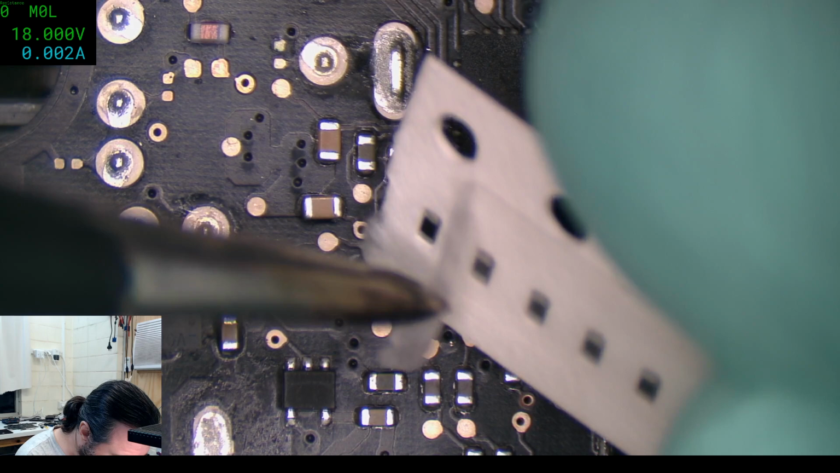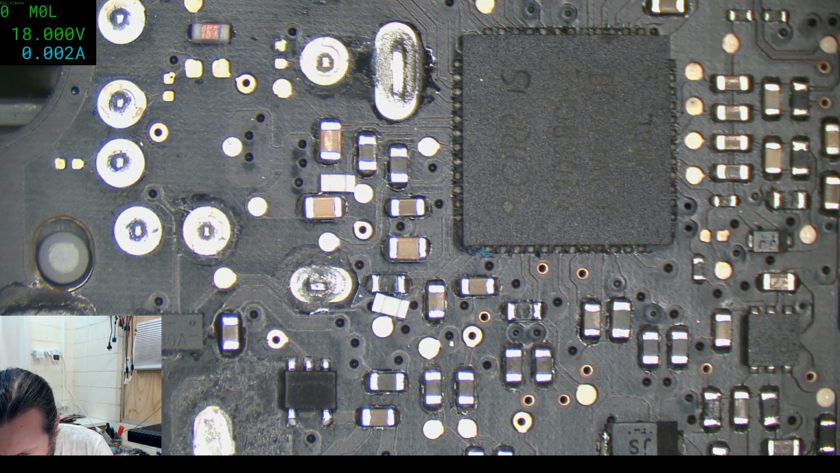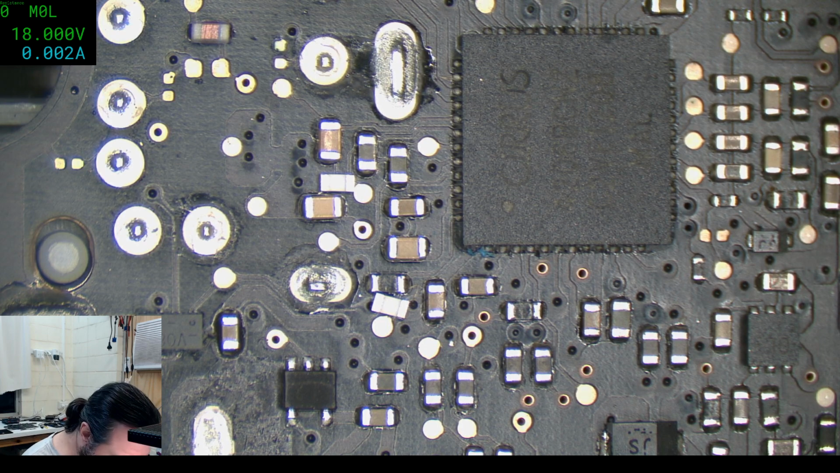Honestly, you try to deliberately break something, and nothing breaks. Maybe I'll just randomly spray solder paste on the board. Kurt, not really, no. At least I don't imagine so.